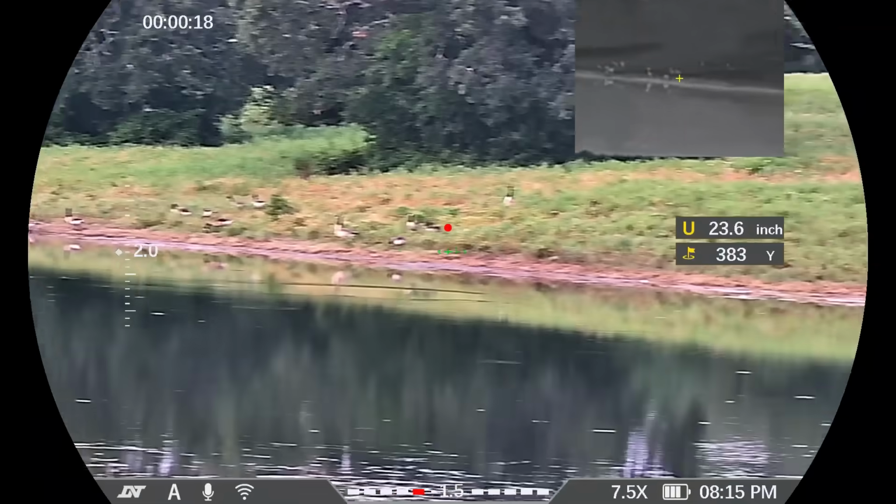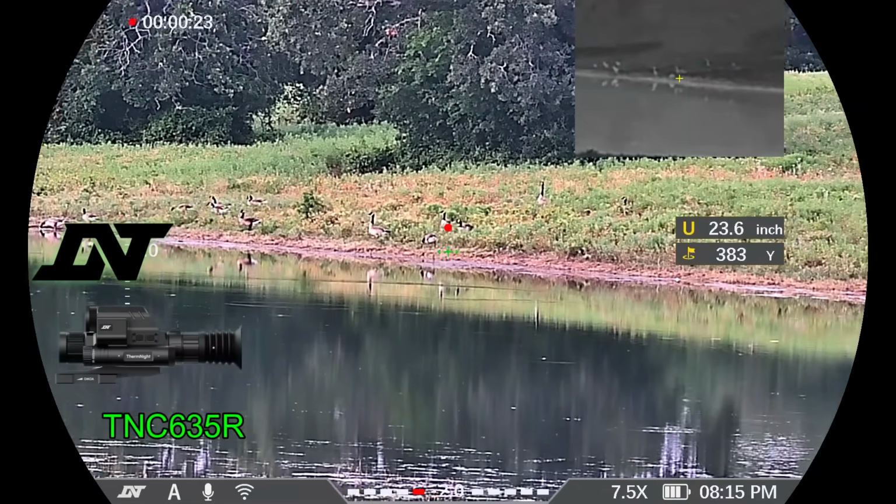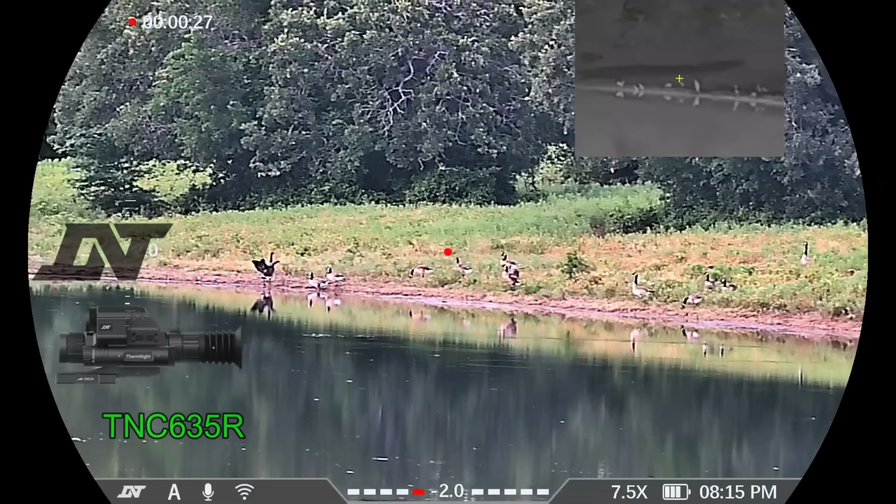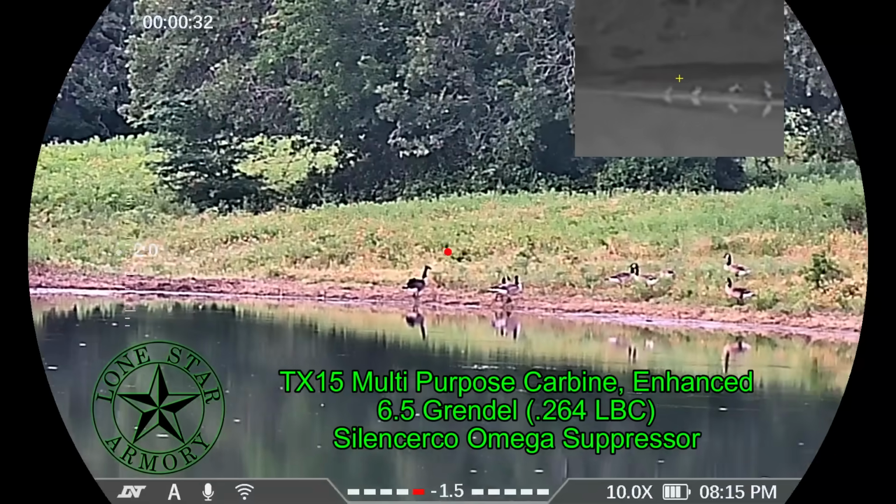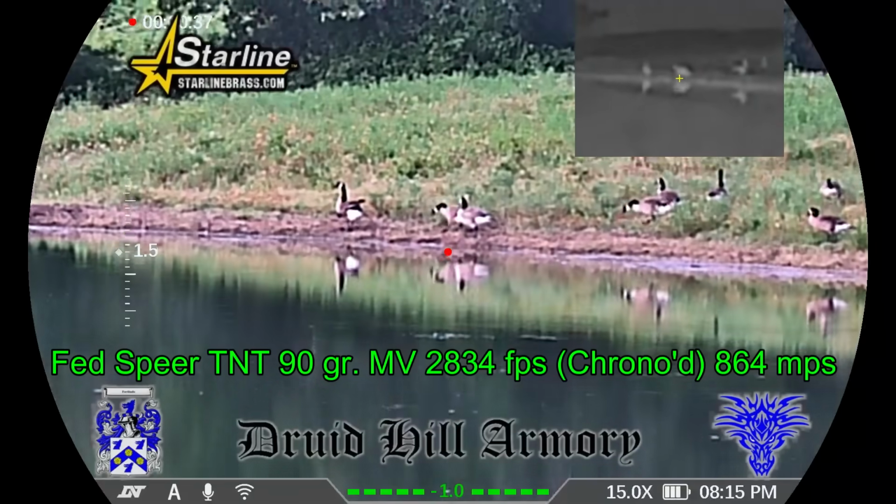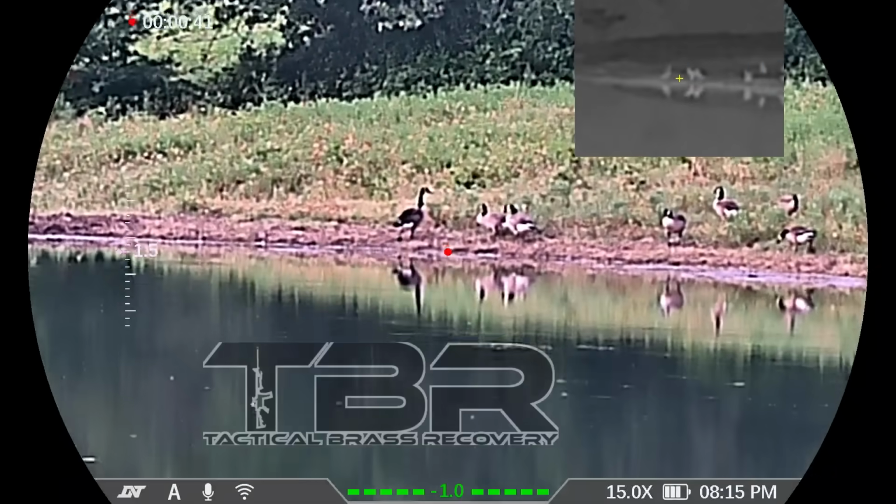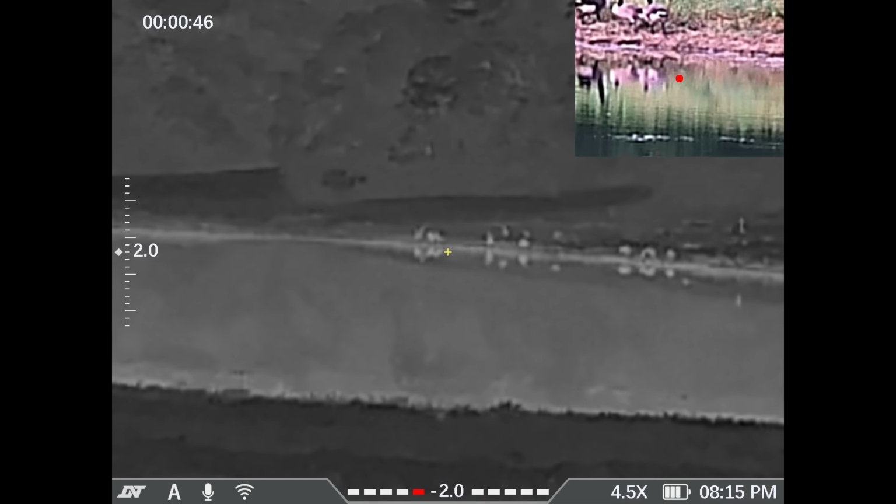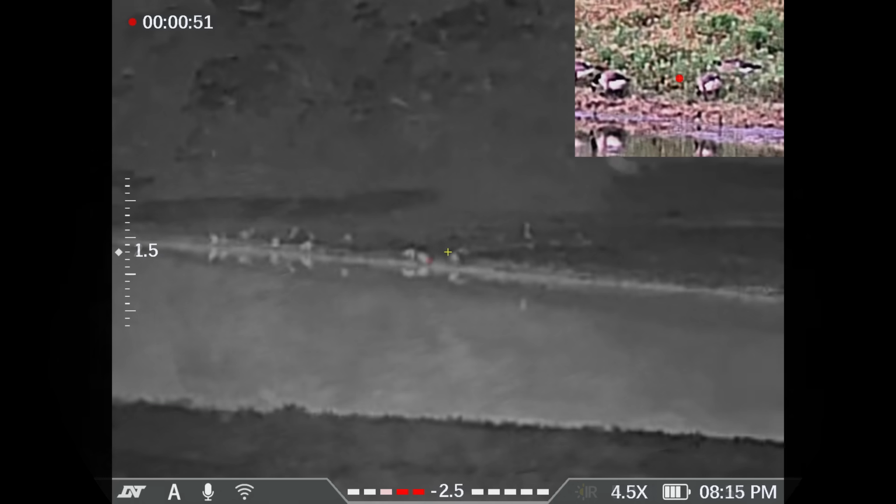So the geese have arrived. I'm getting video with them through my DNT Optics TNC635R multi-spectral weapon sight. It's both thermal and digital night vision and day vision together. It's going to be on top of a TX-15 multi-purpose carbine enhanced from Lone Star Armory. And I'm going to be shooting some Federal Speer TNT 90 grain bullets loaded by Druid Hill Armory and Starline brass. Brass catcher by Tactical Brass Recovery. Turns out geese and other birds don't look good on thermal because feathers insulate them so well.